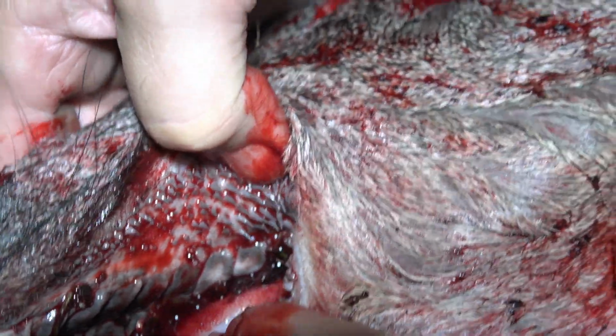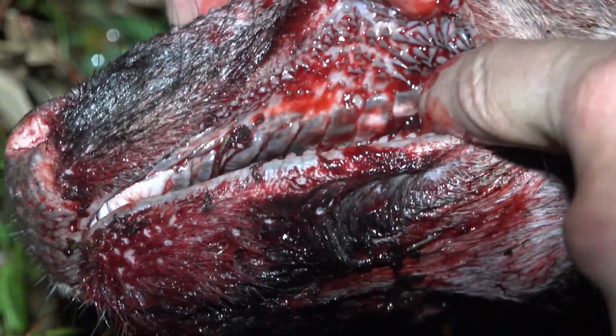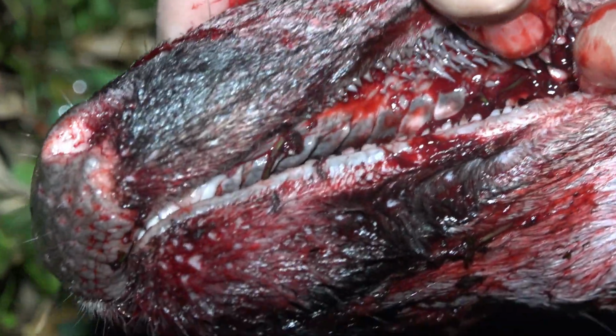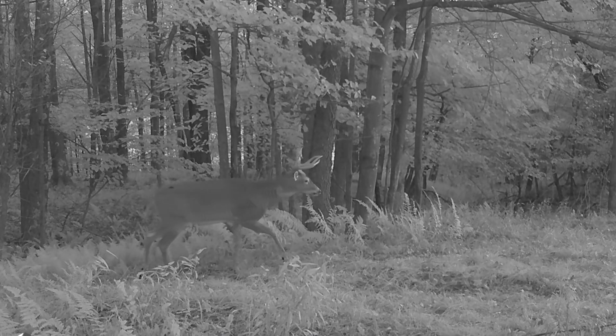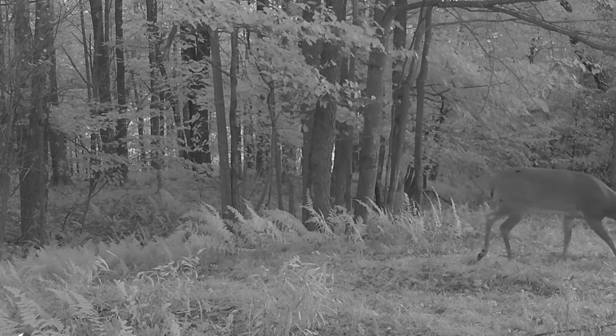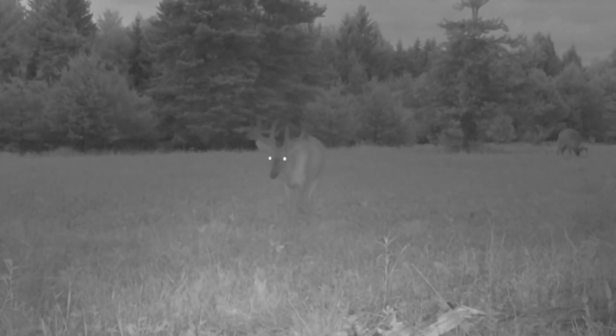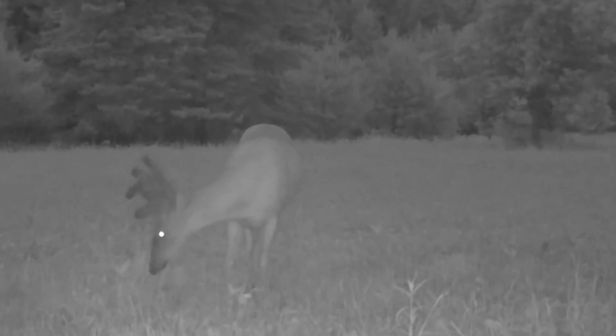So when you send a tooth out to get aged, it's not very accurate, because if that deer is eating this corn, it prematurely wears their teeth down. Think about it, when you're hunting over a baiting site, you hear a deer biting on that corn, it's crunching on it, and that's prematurely wearing their teeth down. So aging them is not very accurate.